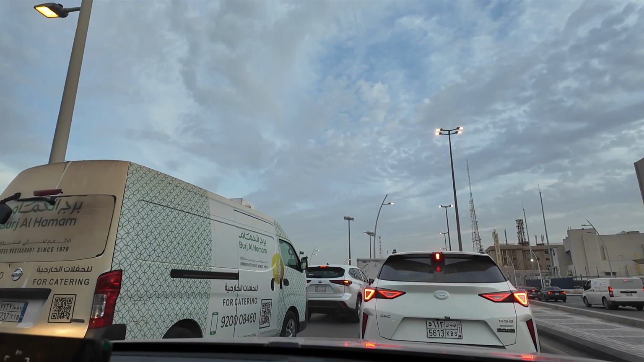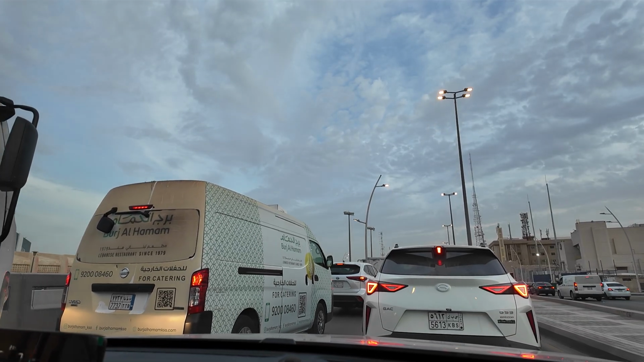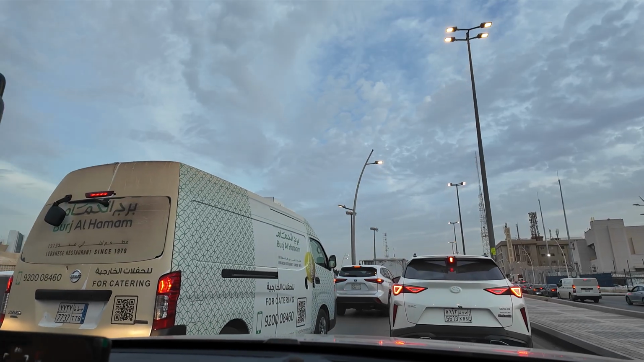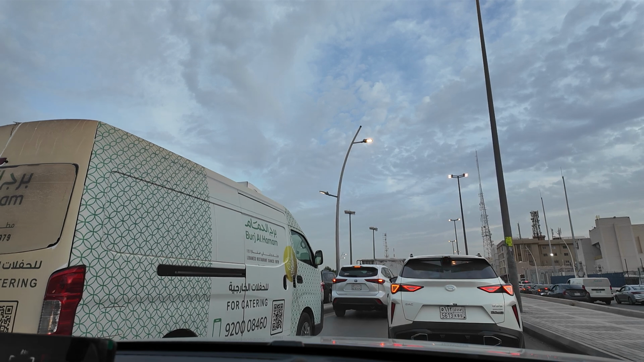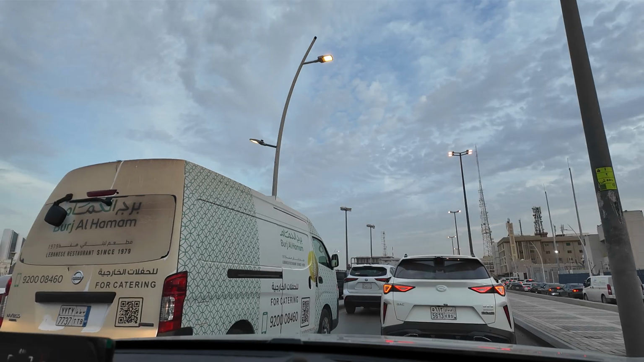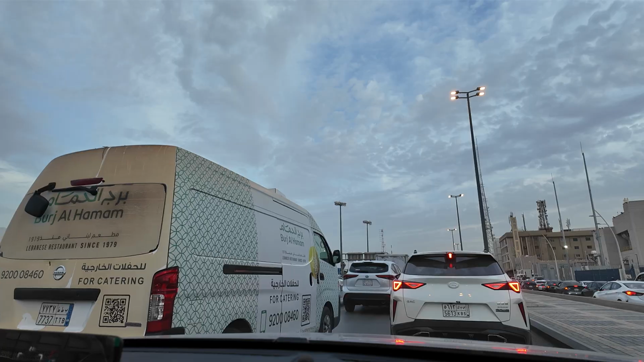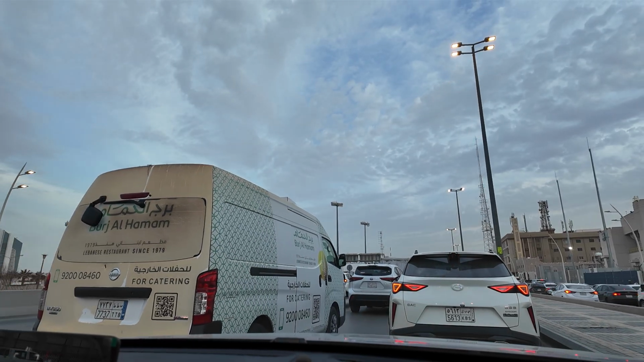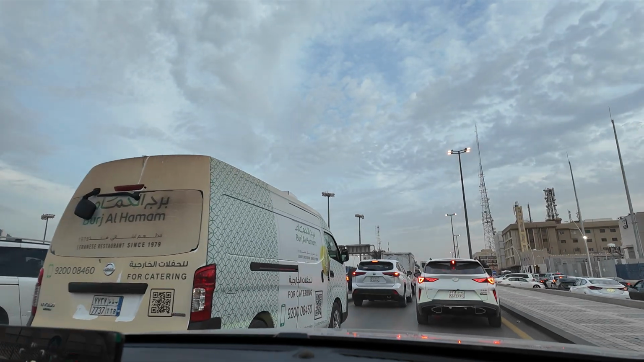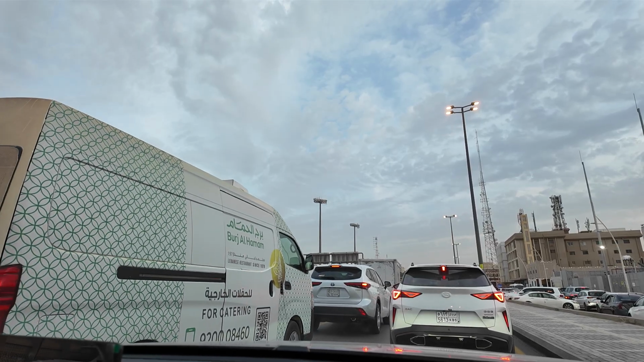We are moving slowly, so that is actually the good thing. We are not completely stuck, but let's see. Look at the traffic on the right. Oof.